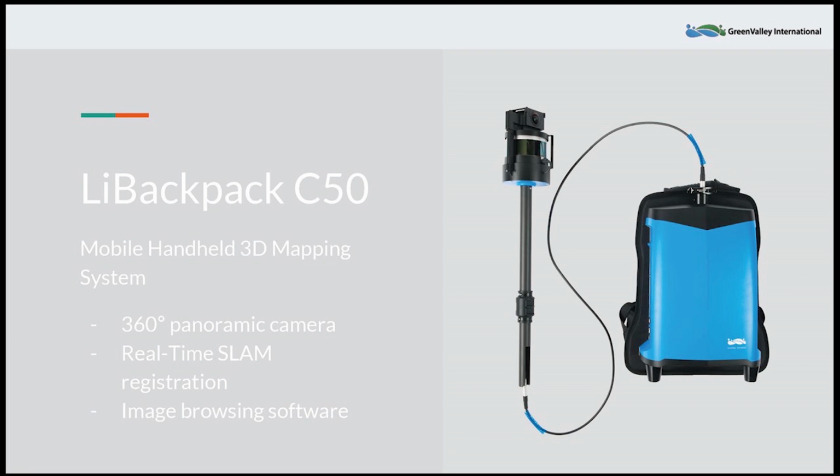So what we did with the LiBackpack 50 is we added on top this RGB 360-degree camera. Once again, this is going to be a SLAM-based system, so it does real-time registration, just like the LiBackpack 50 and any of the other backpacks I show. There's an onboard computer that is actually producing this point cloud in real time. It's not georeferenced, but it's going to be in local coordinates. Essentially, it's going to reference 0,0,0 as the point where you would hit start on the UI during data collection.